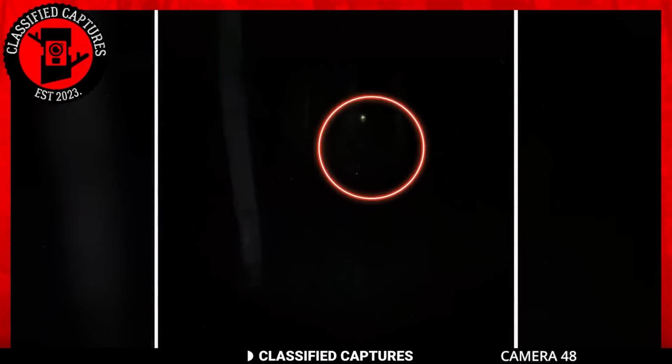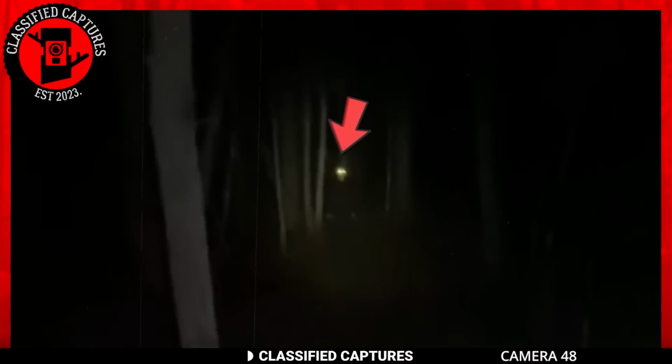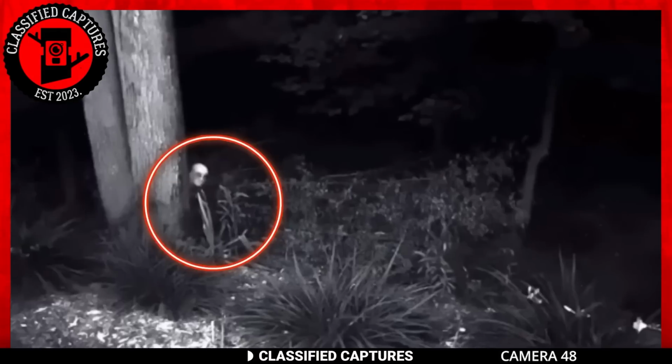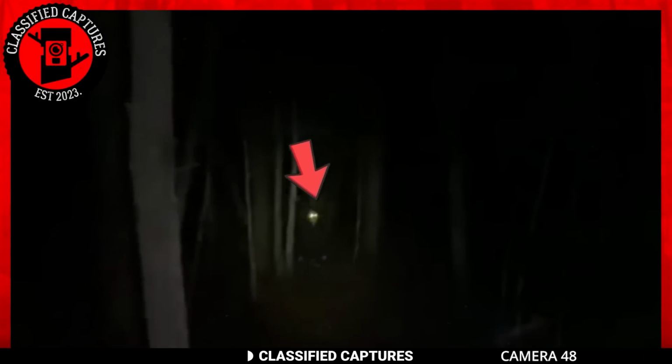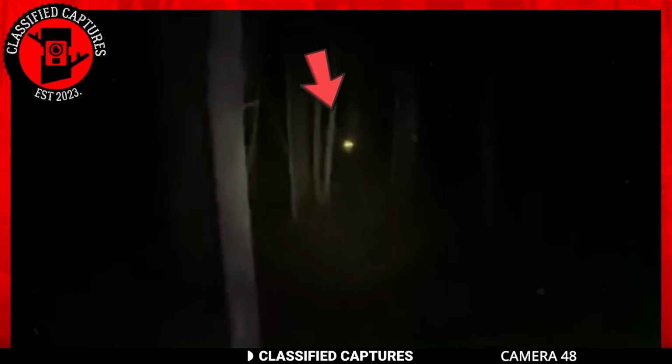Still on the subject of mystery, take a look at this trail cam footage. In this footage, we see a scary-looking creature lurking in the background. We've seen these kinds of creatures before, not in real life, but in horror movies. This makes the whole footage very unsettling and scary. The creature moves in the shadows as though it were intentionally avoiding the camera and disappears as quickly as it appears.